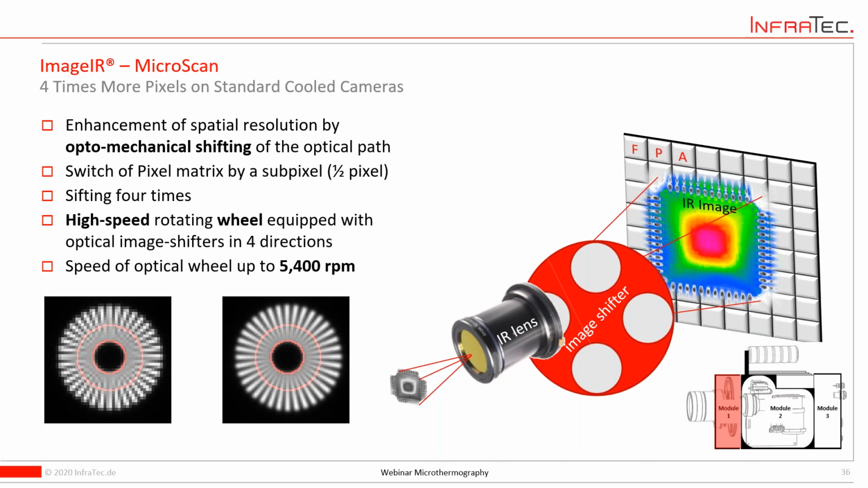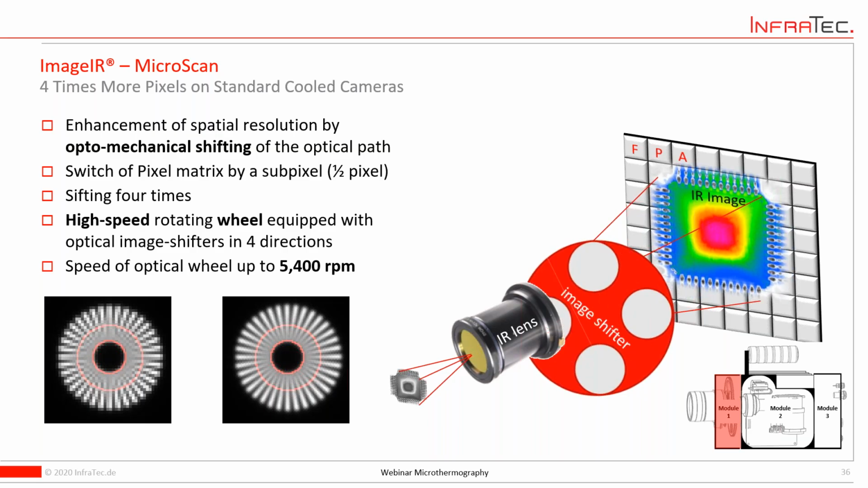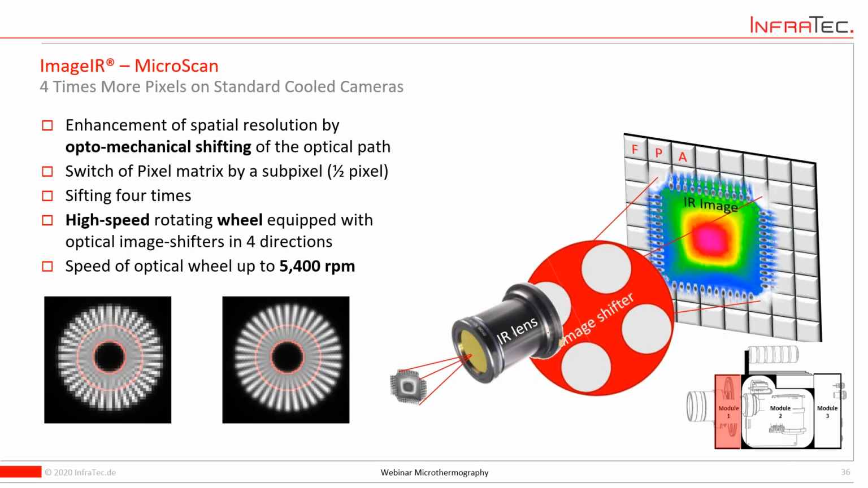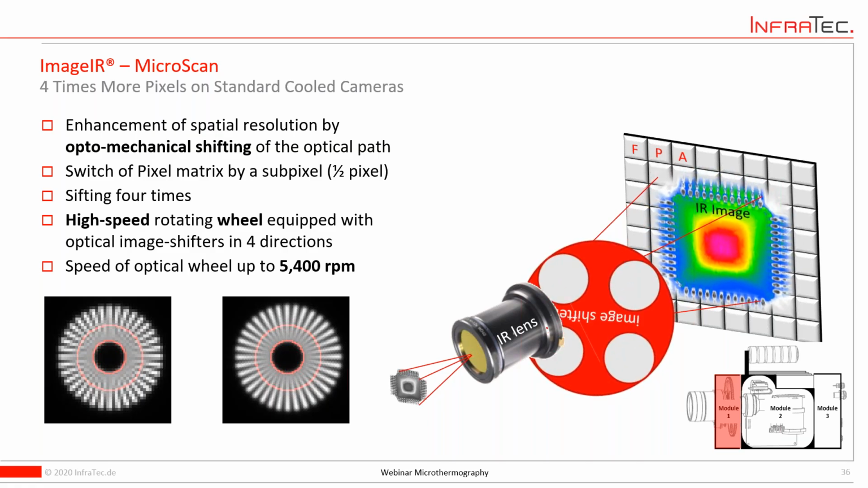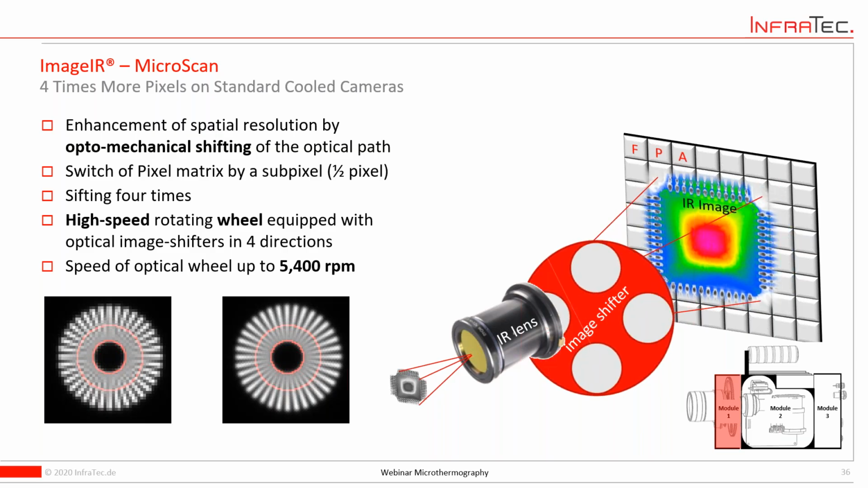And when you do this not so slowly, but with a high speed shifting, with a high rotating filter wheel, then you can achieve a smooth image acquisition also. And as long as this is an active optomechanical process, you can switch it on and switch it off easily, so you can make more out of your detector, your performance.